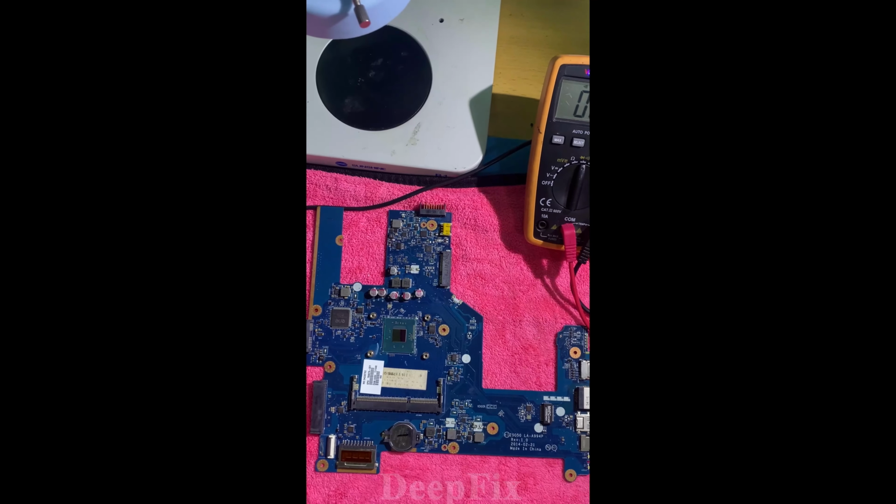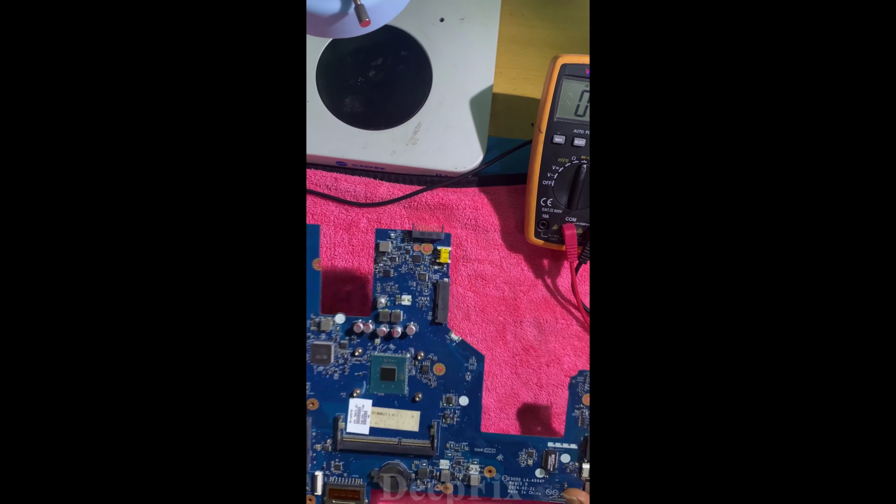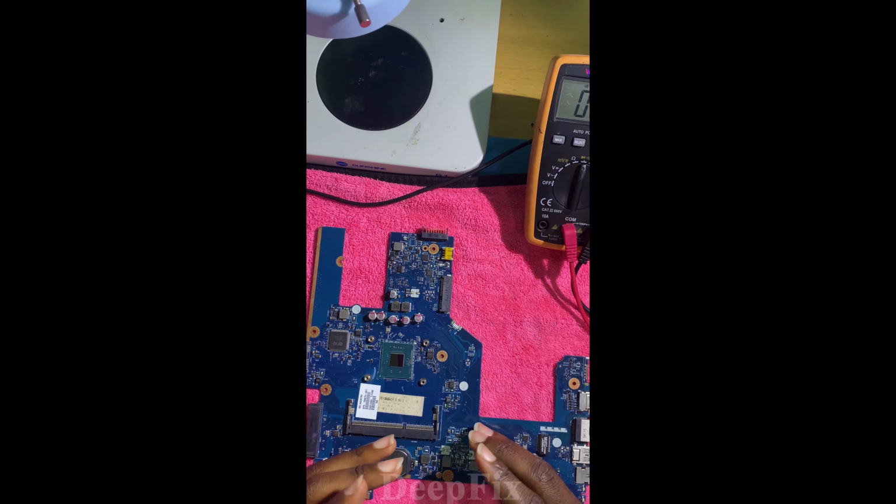In this video, we are going to learn how we can identify a shorted component on the motherboard. As you can see, we have a motherboard for HP cans. We are going to learn how we know our motherboard is shorted, how we know what is causing that short, and how we remove that short on the motherboard.